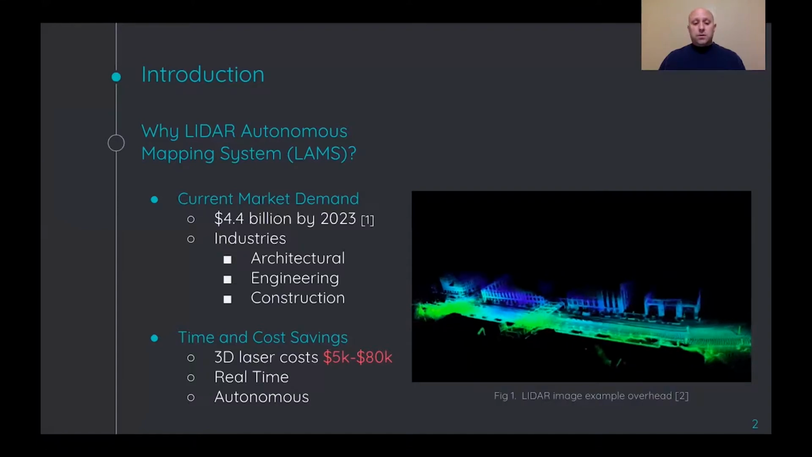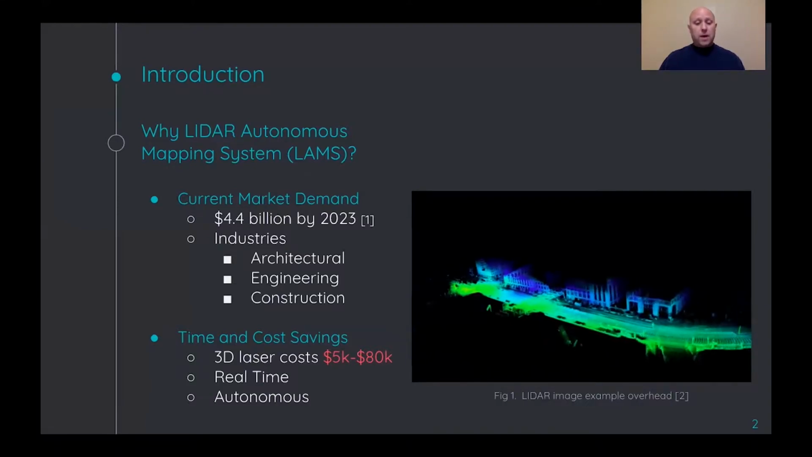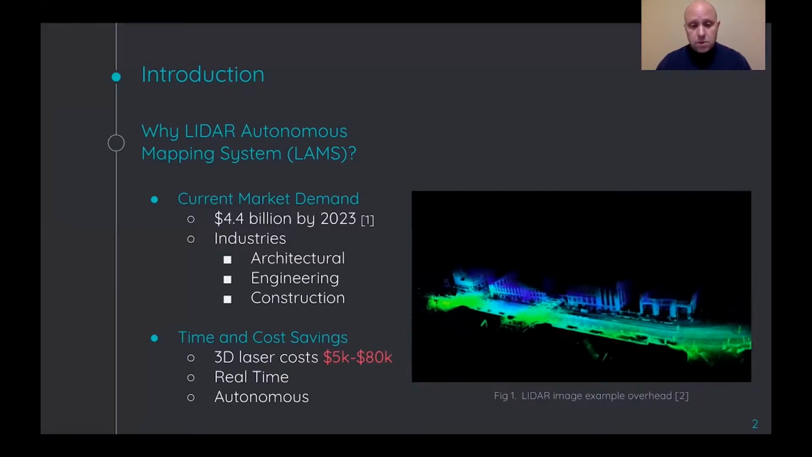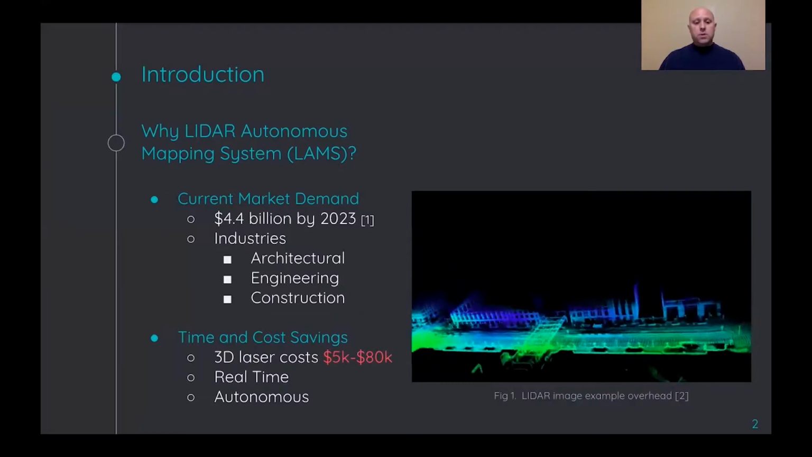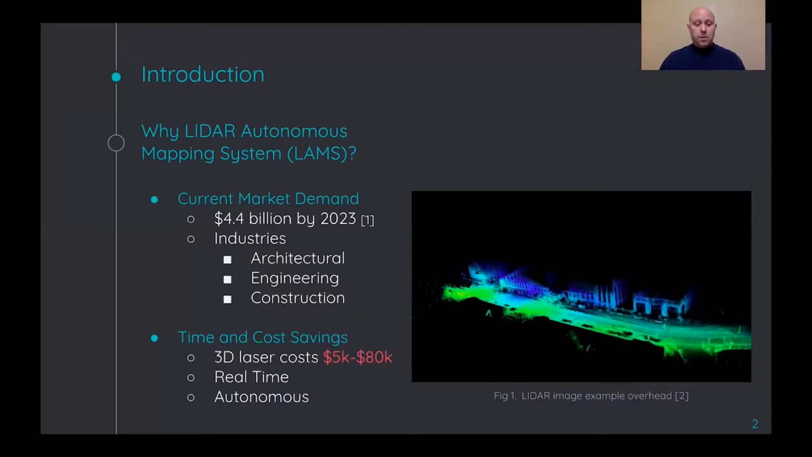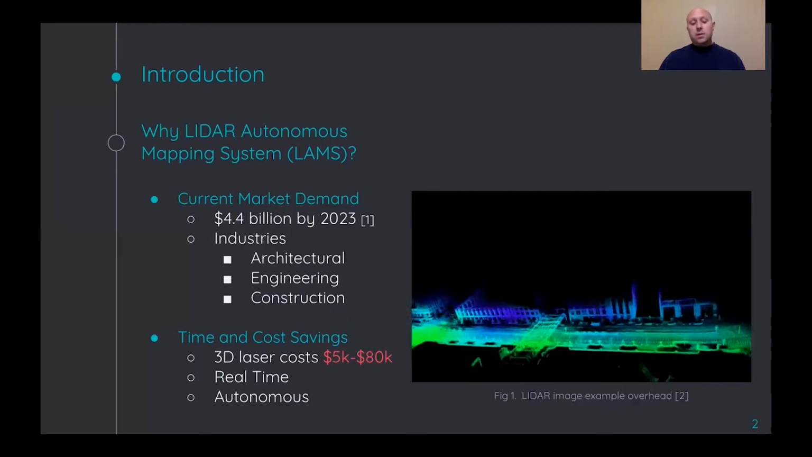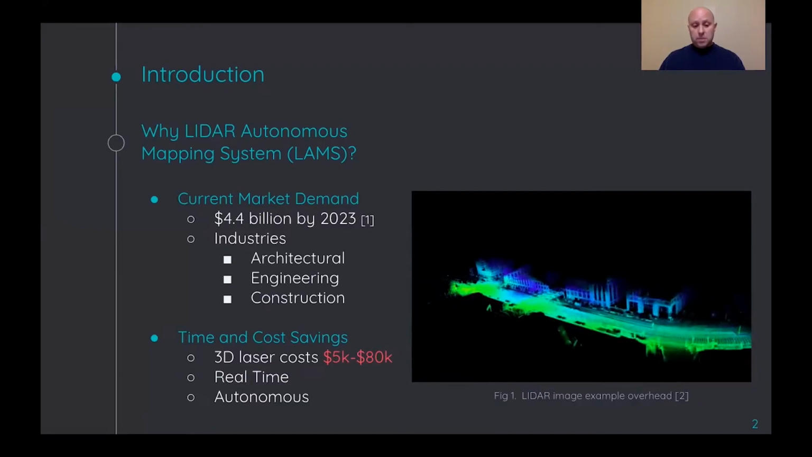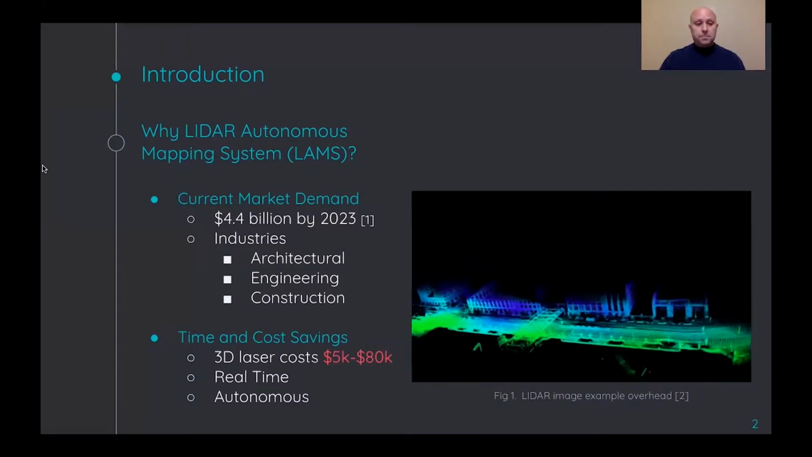A current 3D laser scanner is in the range of about $5,000 to $80,000. So our motivation, our focus, was to build a prototype that could be less than these costs and still be able to accomplish the same type of thing, which will be autonomous and in real time.